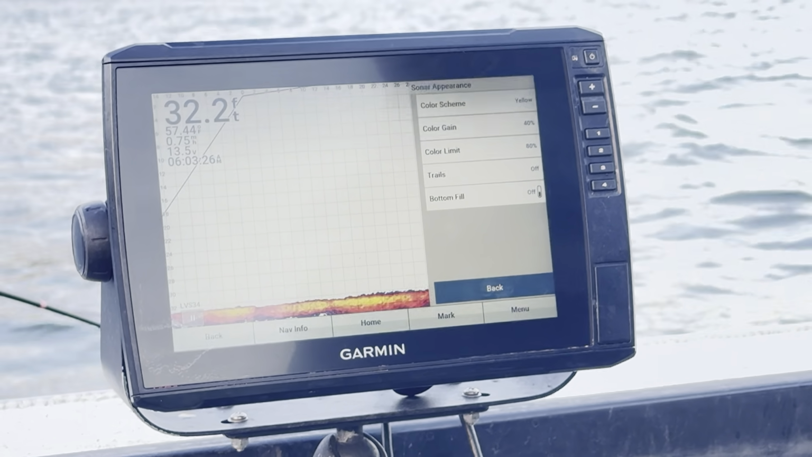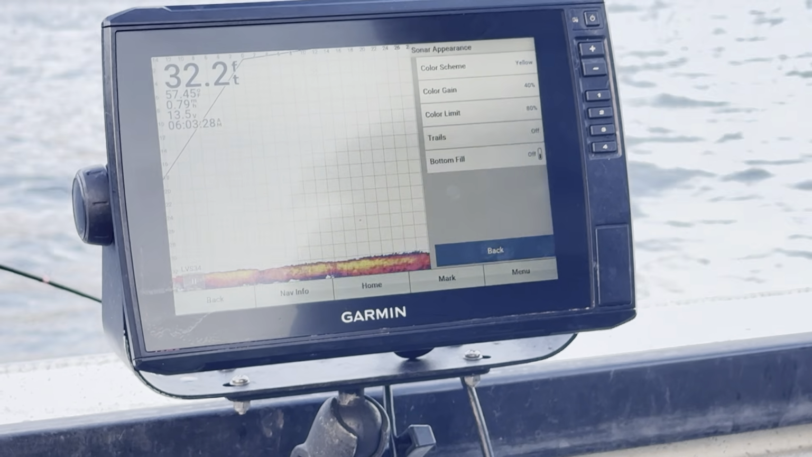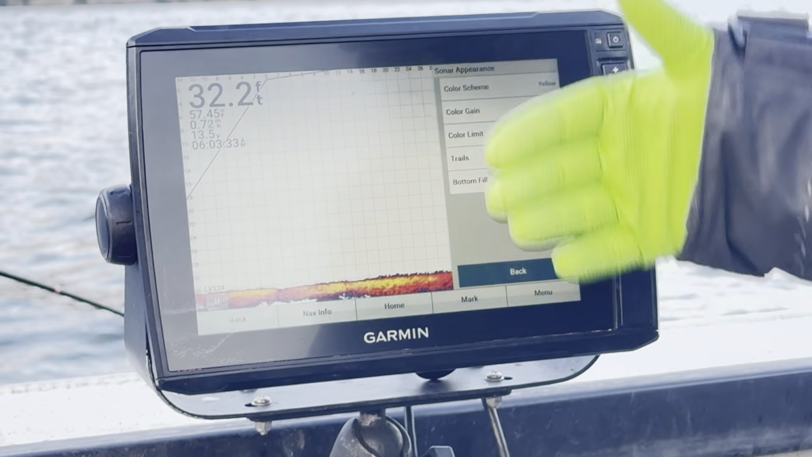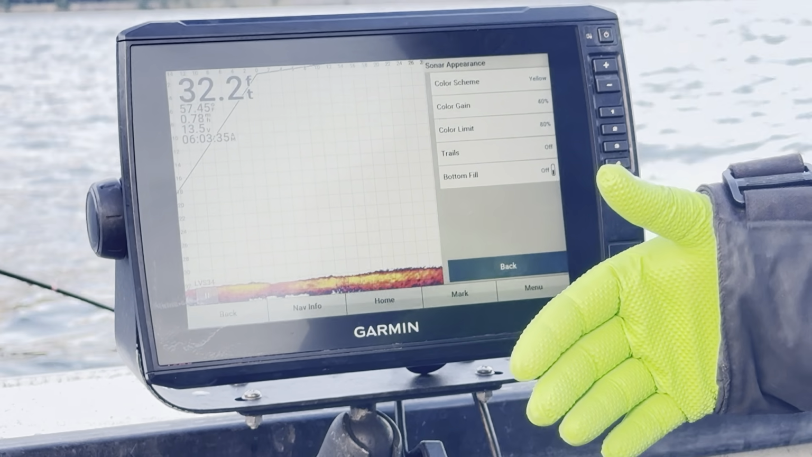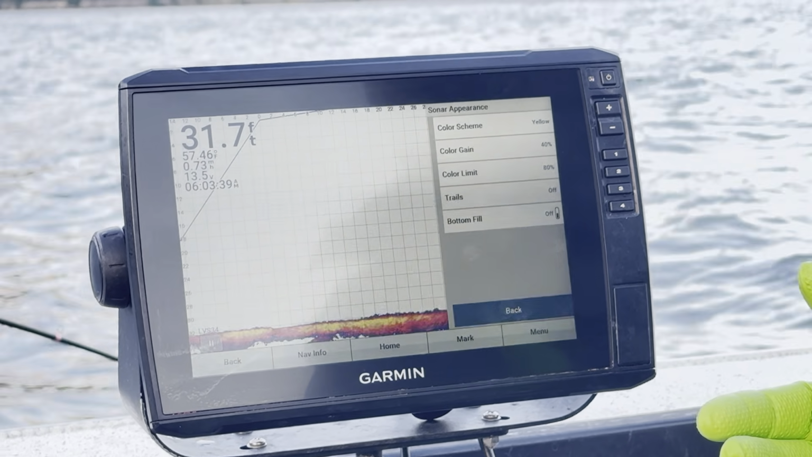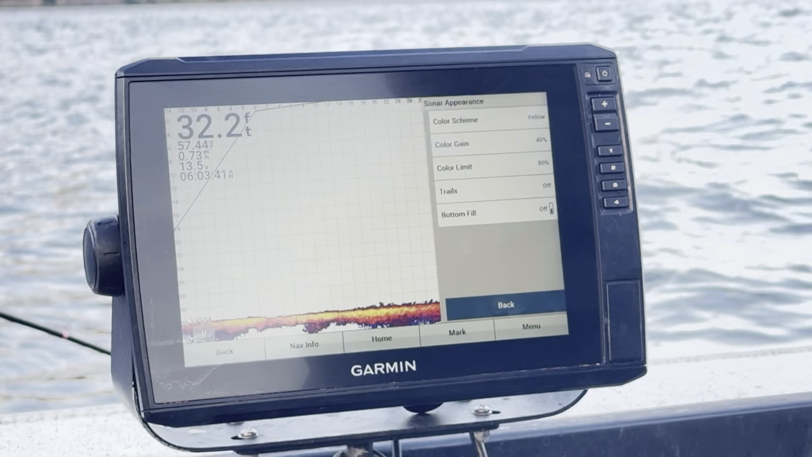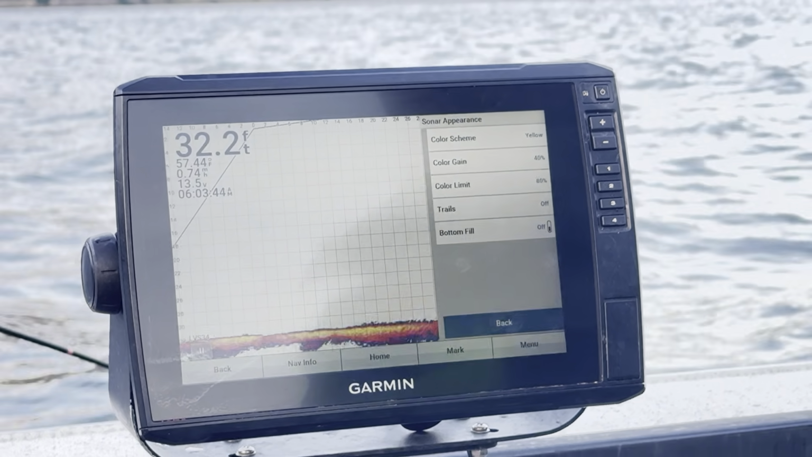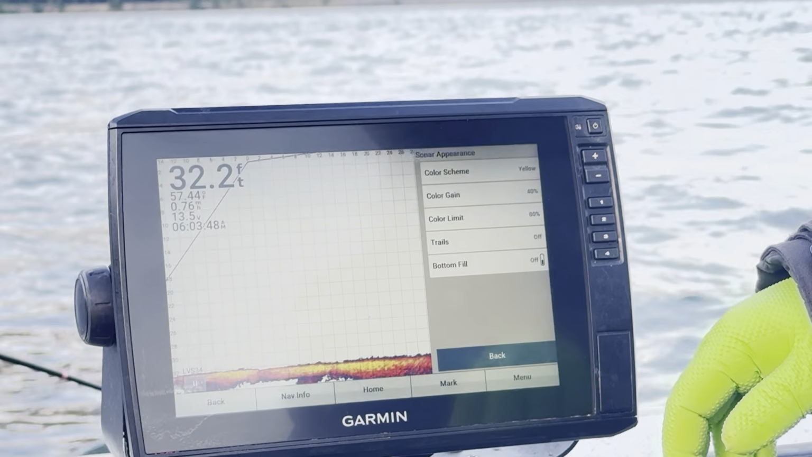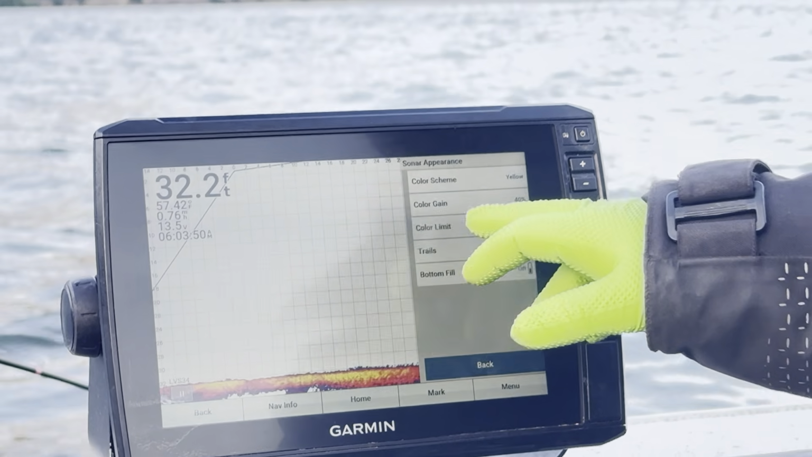Now I really like the yellow color scheme because first thing in the morning when it's dark out, it gives me like a dark black screen for low light conditions, and then as it gets light, it automatically adjusts to this white screen, so that you can still keep seeing it very nicely even when the sun's out. So color scheme yellow, color gain 40%, color limit 80%.